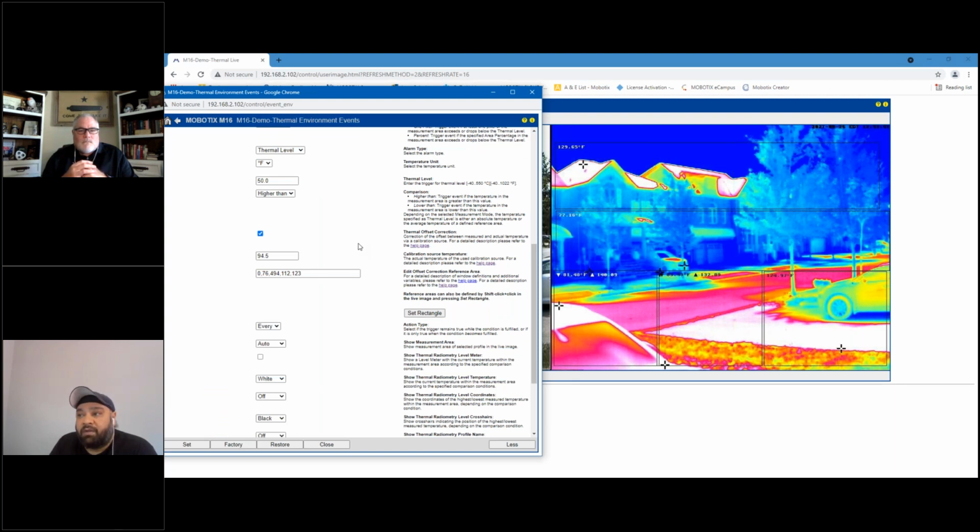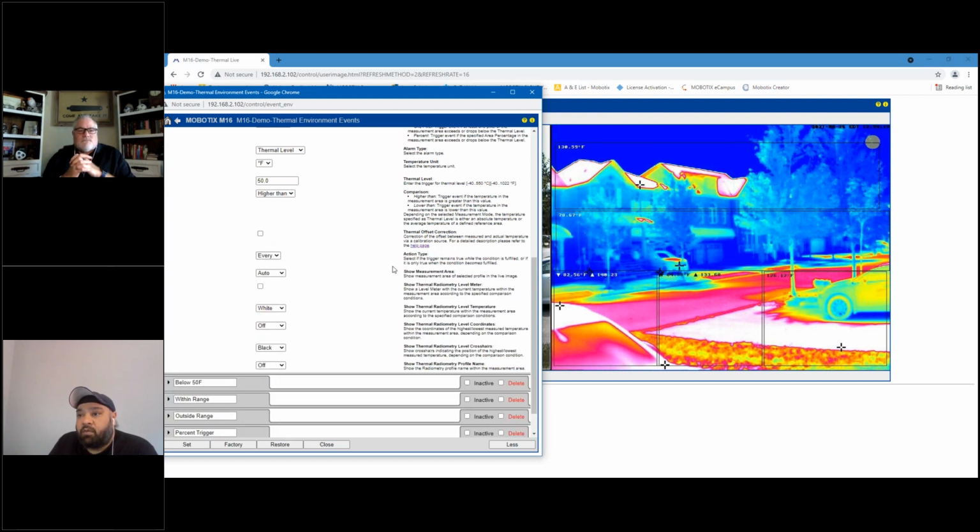Again, this applies only if you have an external calibration source, such as a black body radiator. You can use that for reference and use it for detecting the temperature. Again, you draw the reference area, which would be a window over the black body radiator within the view of the thermal sensor. And then you want to make sure that you're triggering on every event or every change in temperature that's being captured. And of course, there are some aesthetics over here where you can see the measurement area, you can define colors and all that good stuff.